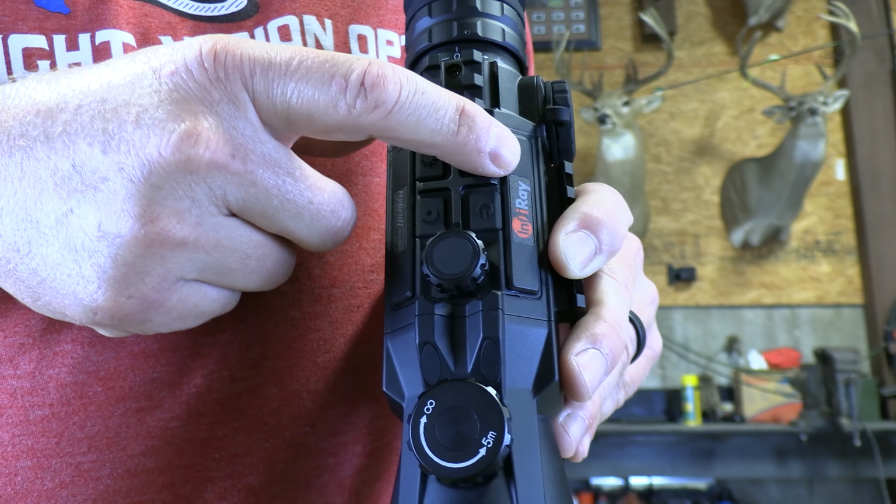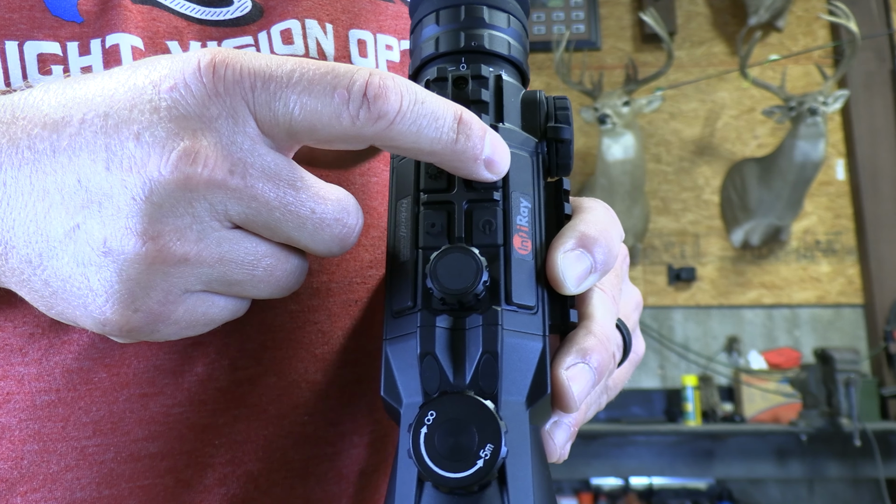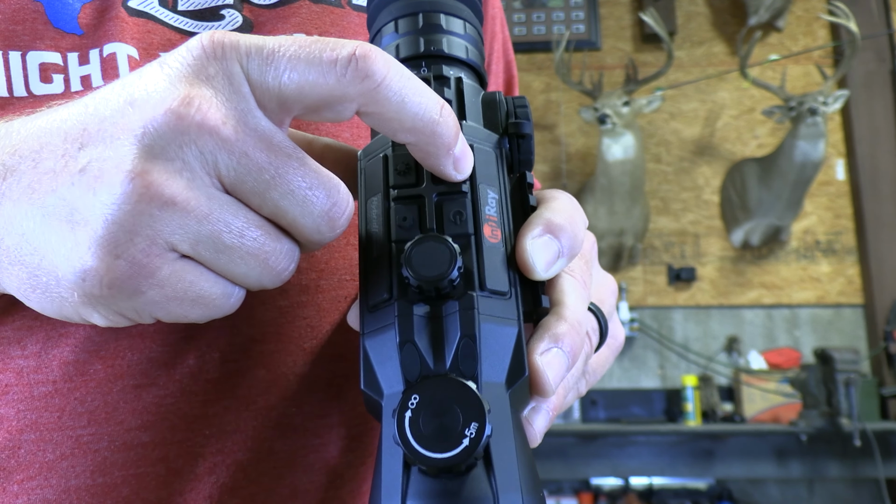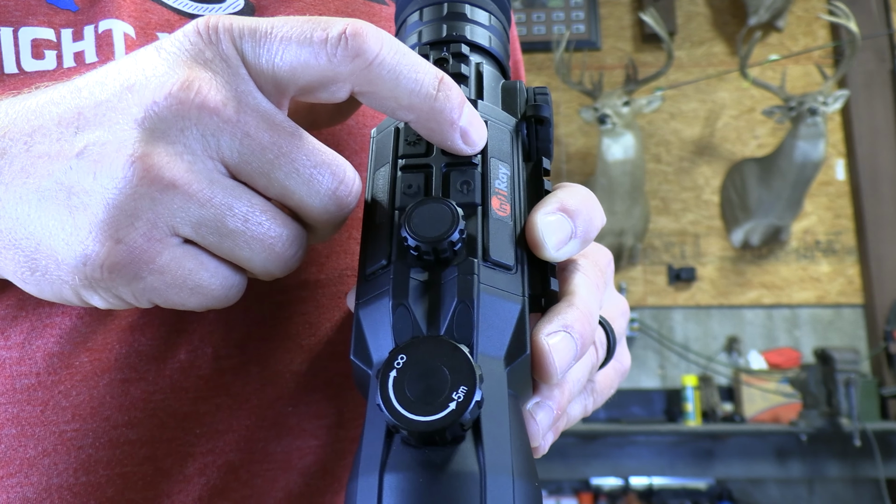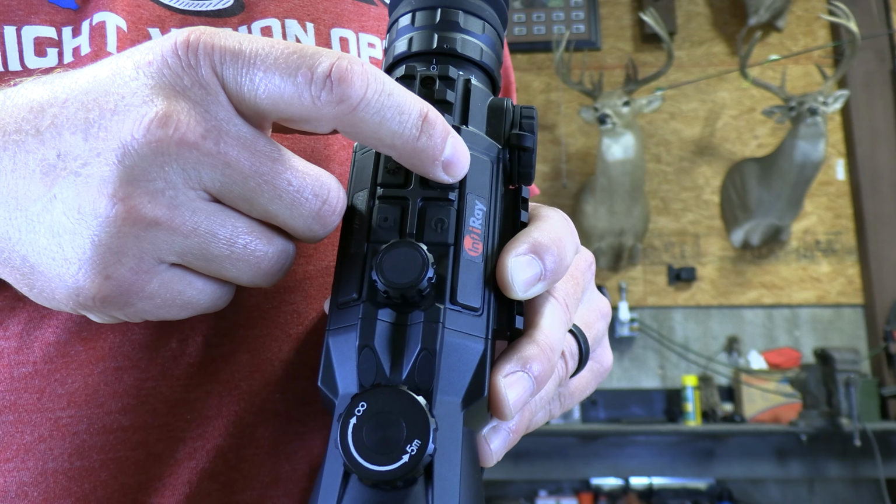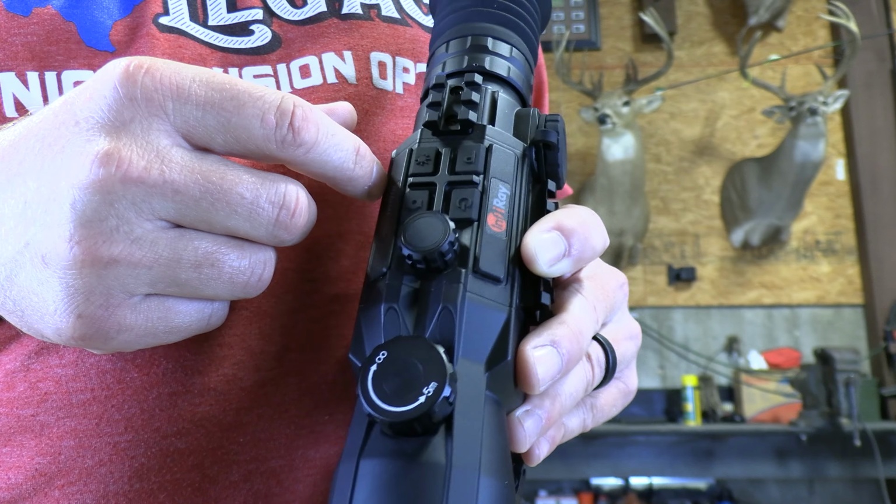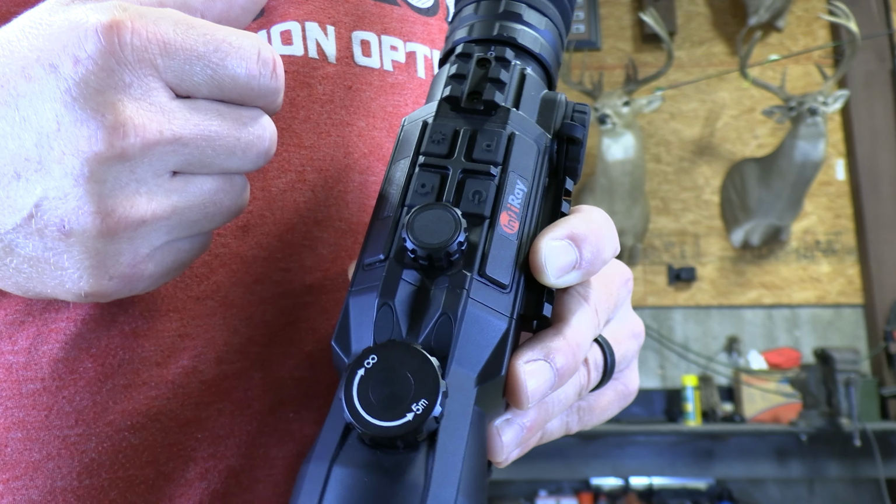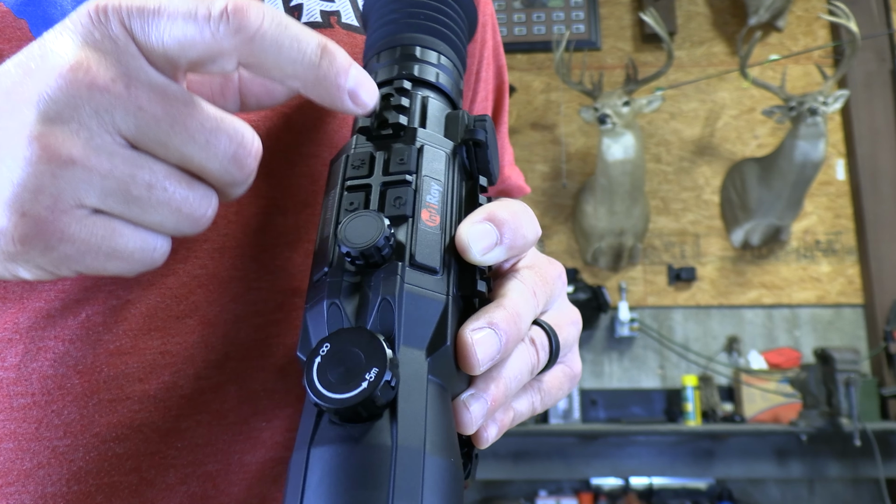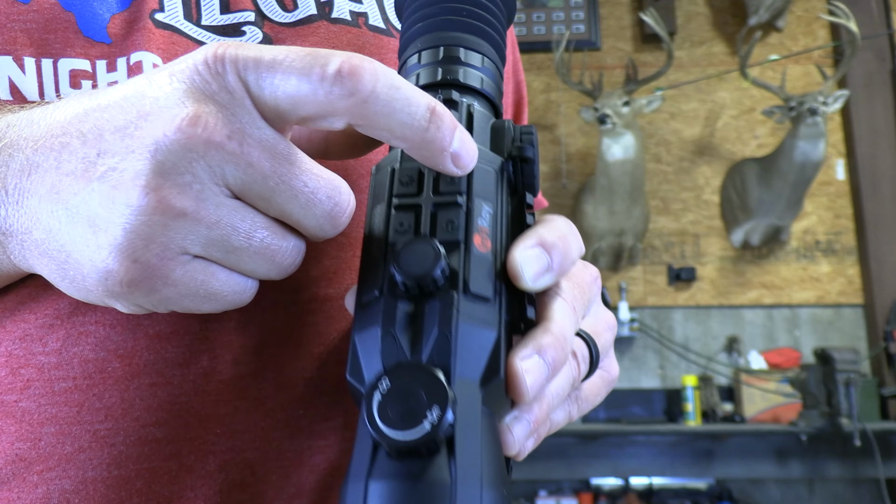This P button is your home screen button that lets you swap the observation modes. You've got 3 different observation modes. I'm not talking about color palettes. This is observation mode. It's a feature in the scope. So you've got 3 different ones. You have a clear, bird watching, and penetrating fog is what iRay claims. I ran on clear the entire time. That seemed to give me the best image and what I preferred. So that's short press. Goes through the observation modes, so 3 different ones you can cycle through.